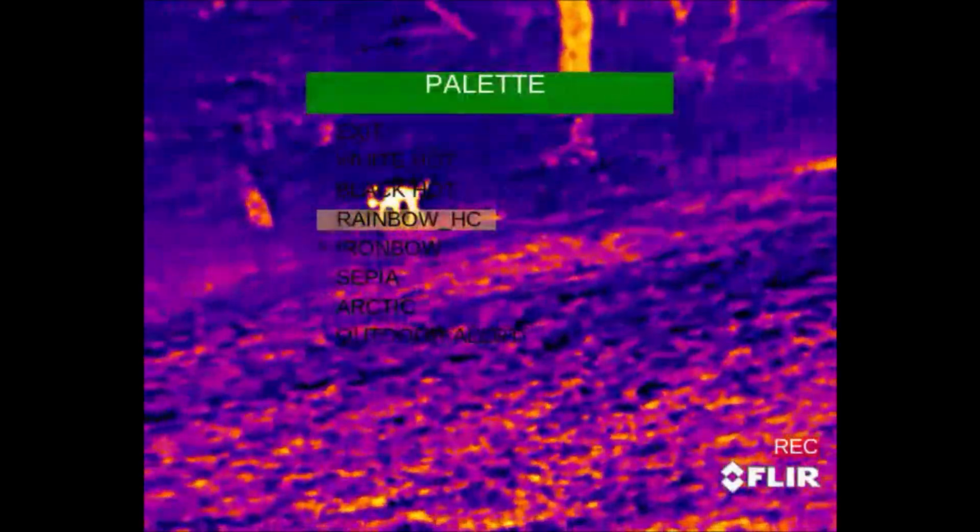We have the Rainbow HC. Again, this one hurts to look at. It's just a little bit too neon for me, a little too bright. And it looks a little grainy. The colors on here are so extreme that it's hard to see much of anything, in my opinion. You could still pick up the dog just fine, though.